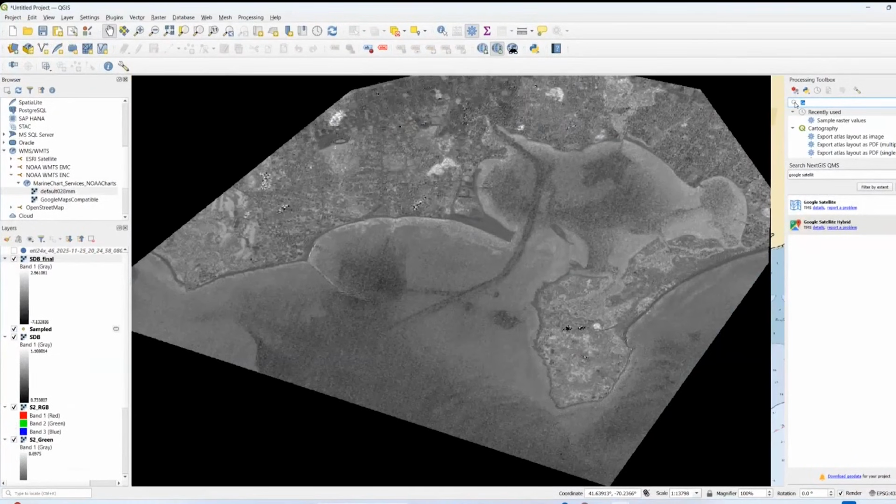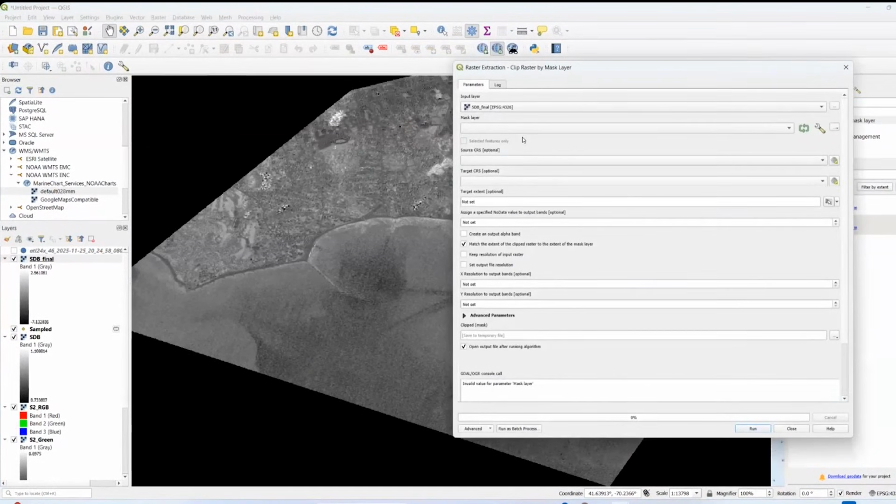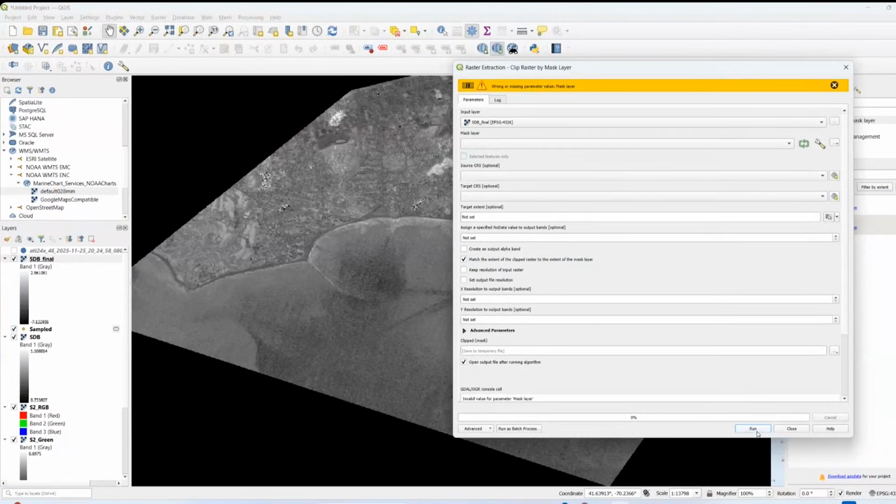So this is the point where I actually want to do the tool that I started to show last time. I'm going to do this clip raster by mask layer. And I'm going to clip SDB final. And the mask layer is going to be the Hyannis AOI. And you just let that run.